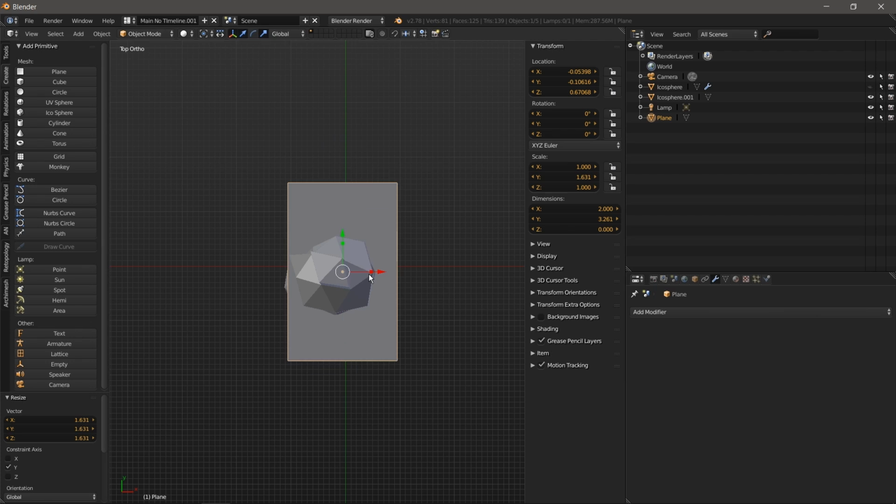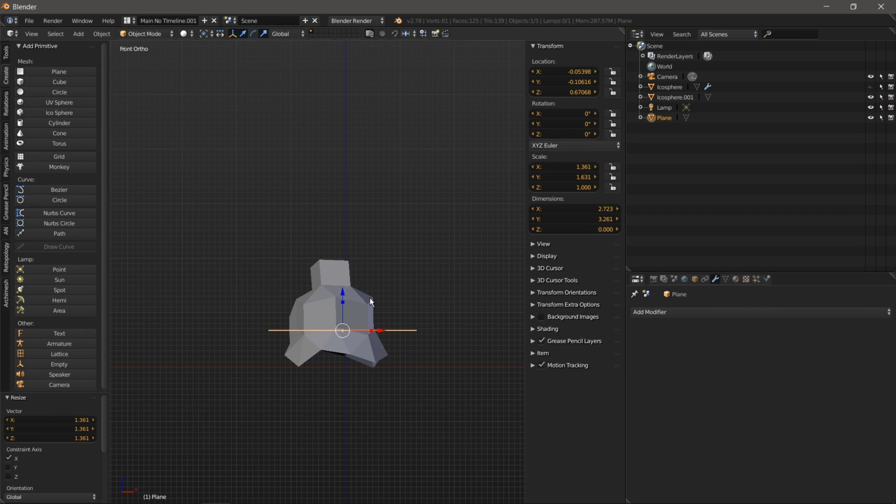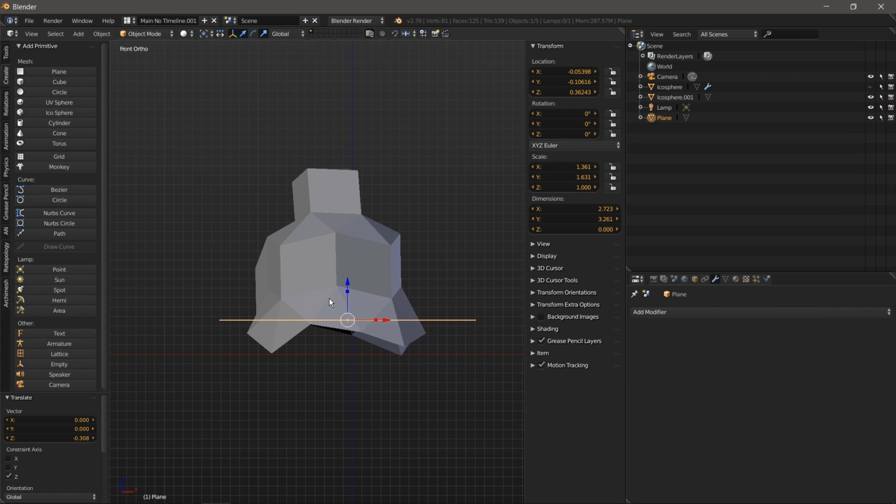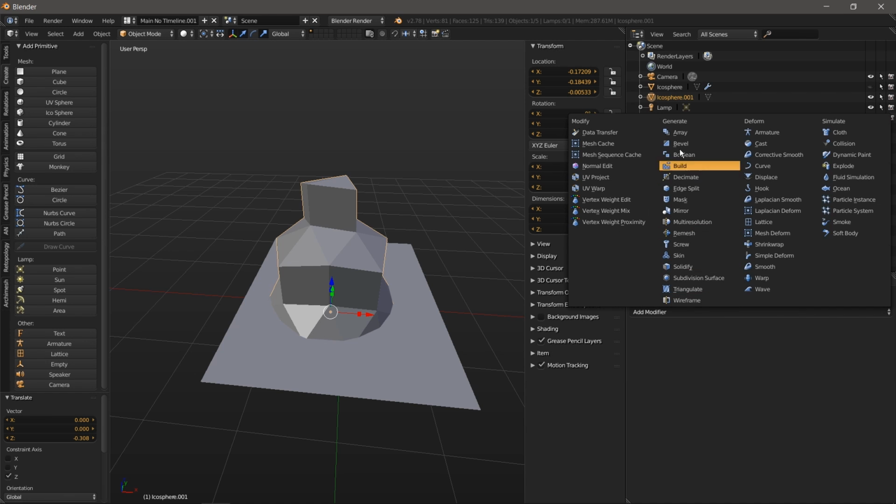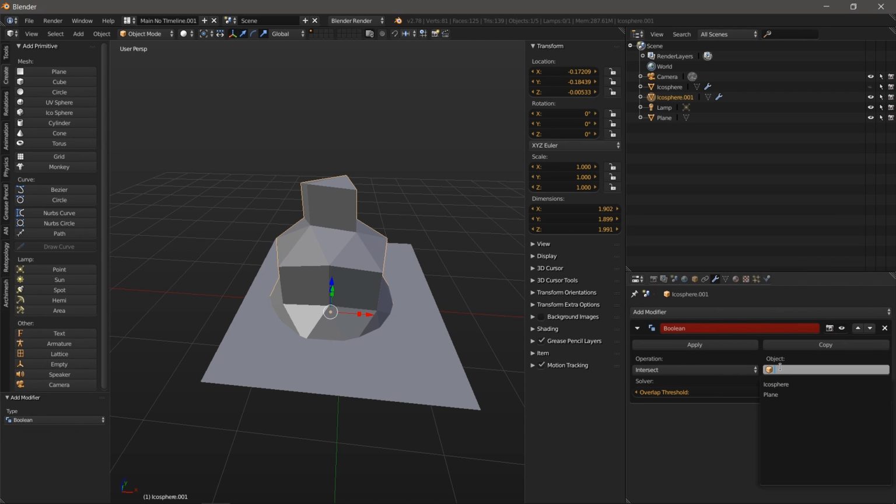I'm going to put this over the object. And then in a side view, I'm going to determine where I want to cut it. Be sure that it encompasses all the vertices. And then I'm going to select the object. And here in the properties panel, add a modifier, a boolean, and select the plane.